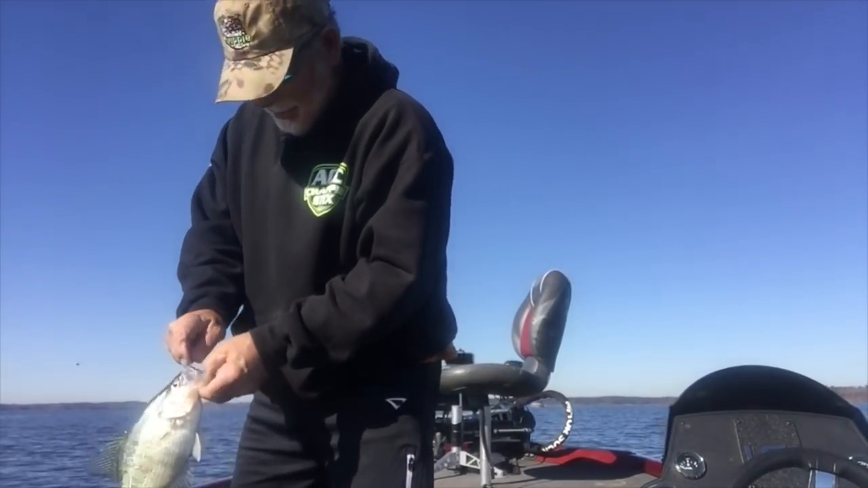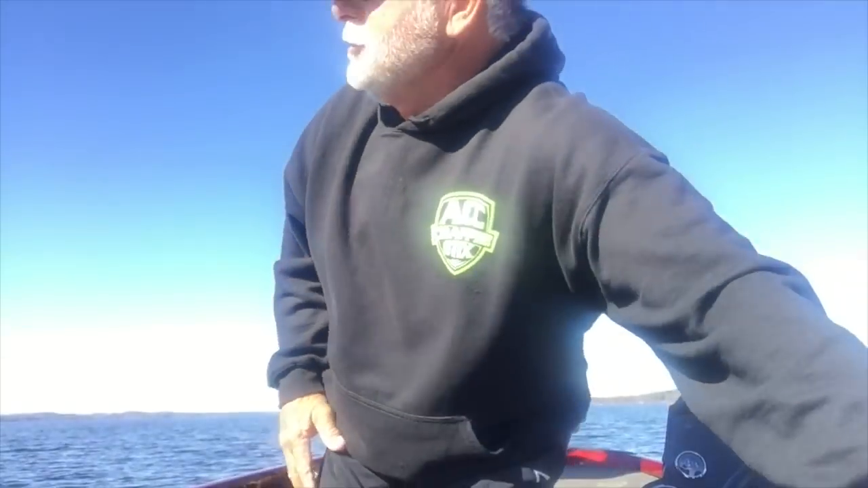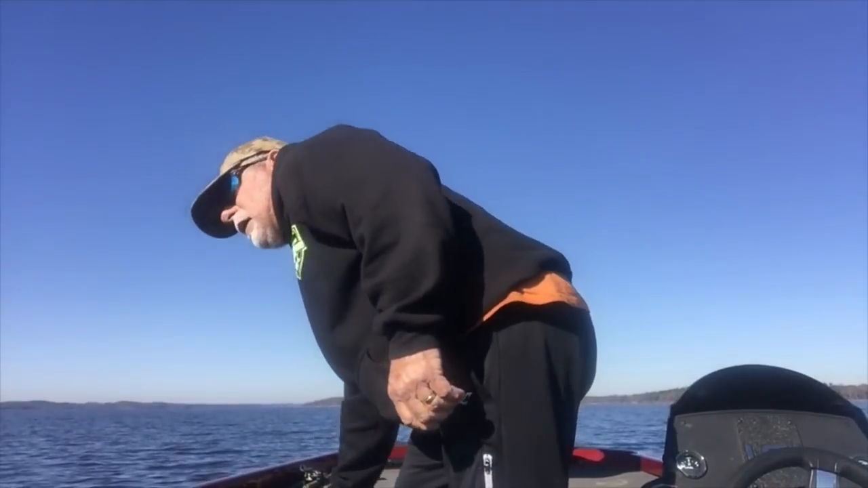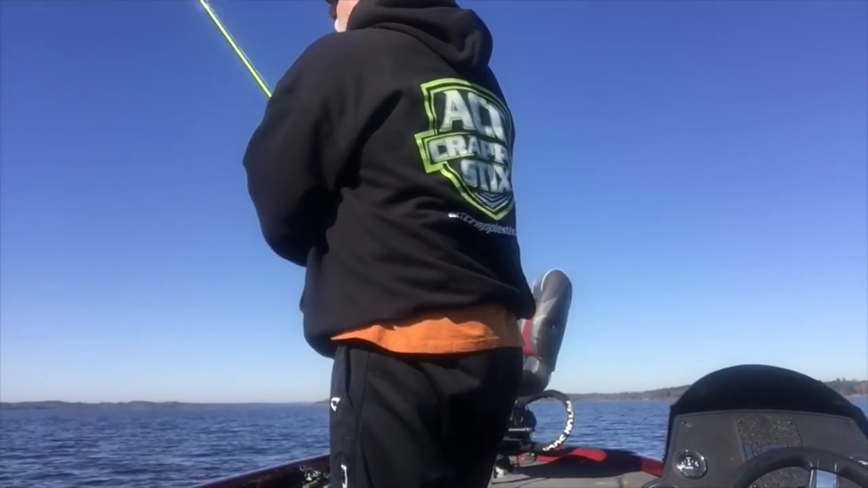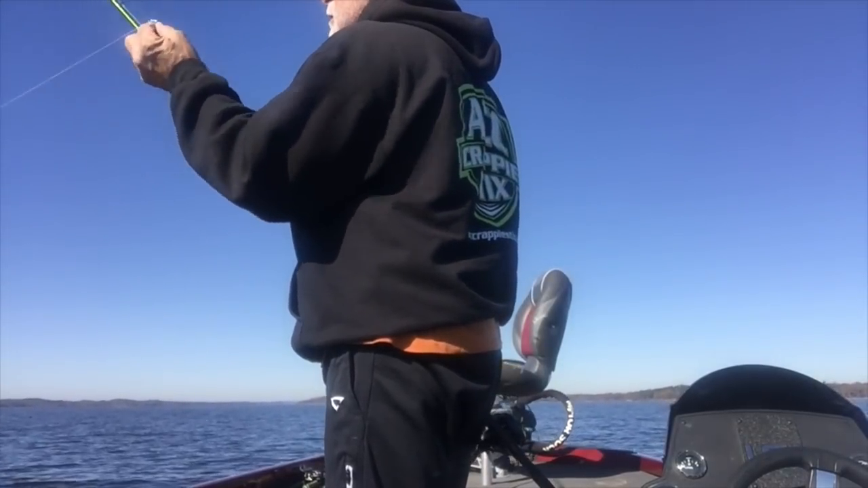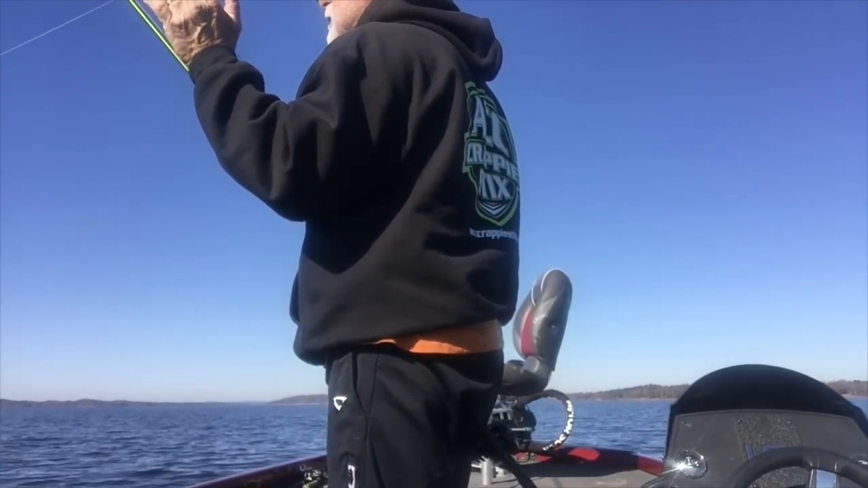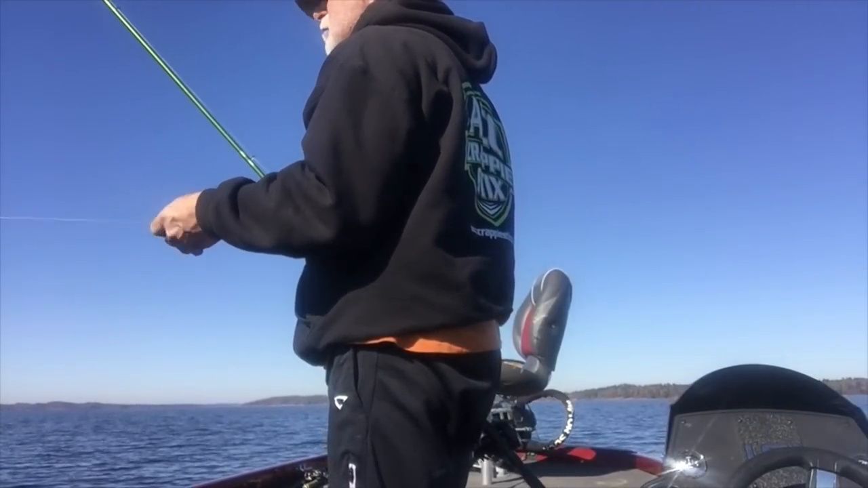Gotta hold your mouth just right. Oh, now come on. What you fishing with? Yes, sir. I tied up some jigs last night, and right now I'm catching them on a silver body with a chartreuse tail, feather tail. You got anything like that? Silver body with a chartreuse tail. Yes, sir. Well, I'll have to look in my pocket and see.